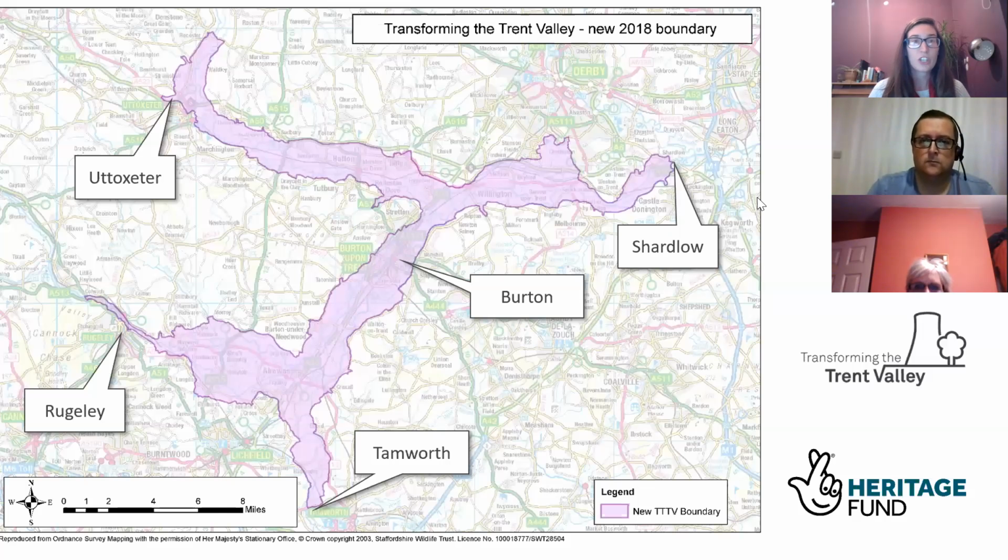Now, as a bit of an introduction to the Transforming the Trent Valley scheme: we are a landscape partnership scheme funded by the National Lottery Heritage Fund for 5 years. So we run up until 2024. And we cover the area which is seen in purple on this map here.